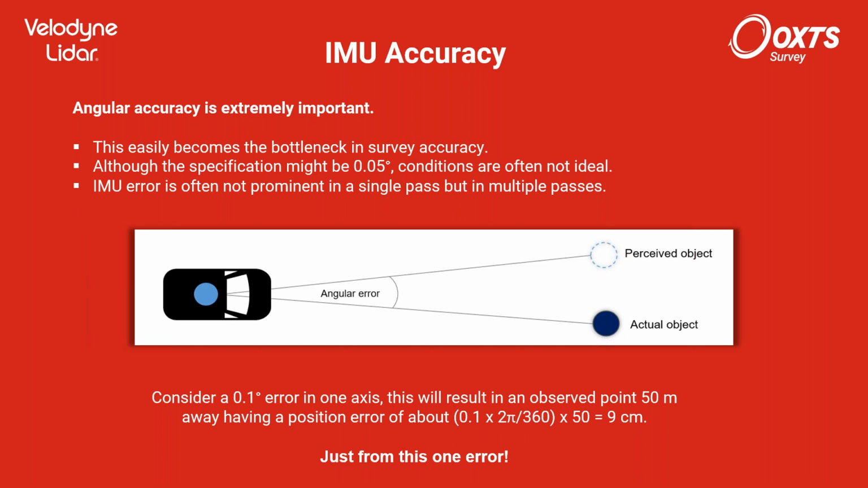So you can imagine this can often be a bottleneck for the accuracy of the total system. And since this is just one error, this is going to compound with others. So IMU accuracy is extremely important, and we'll be talking a bit more about this throughout the webinar.